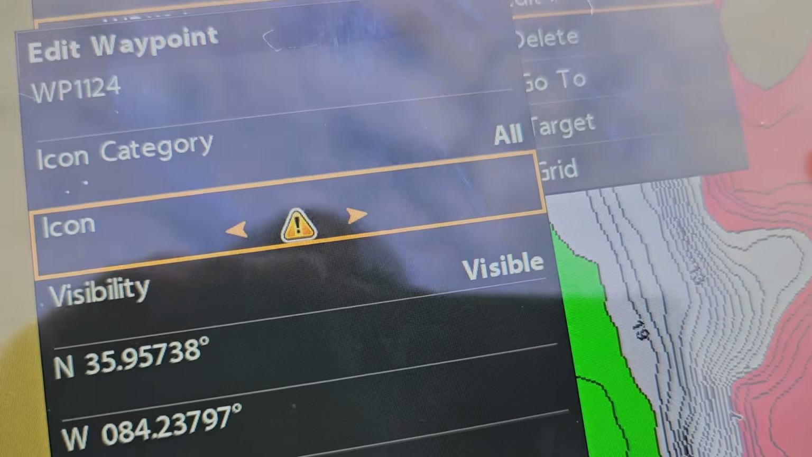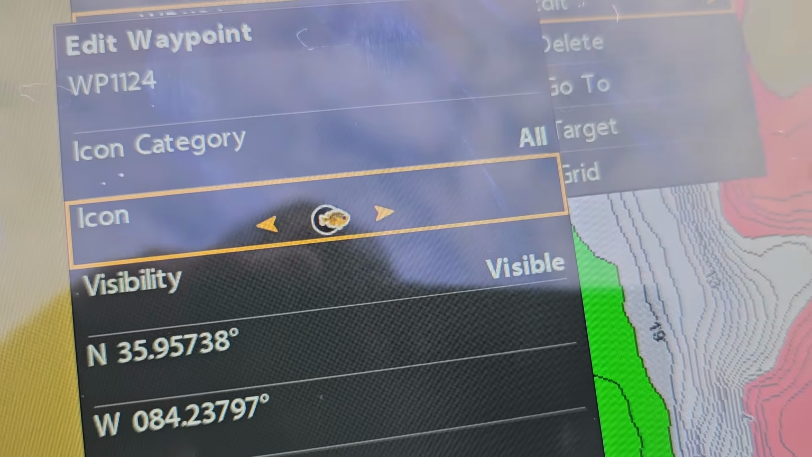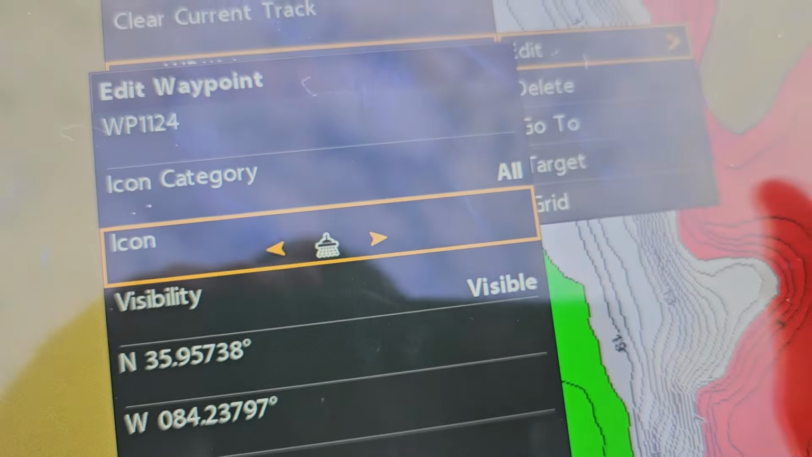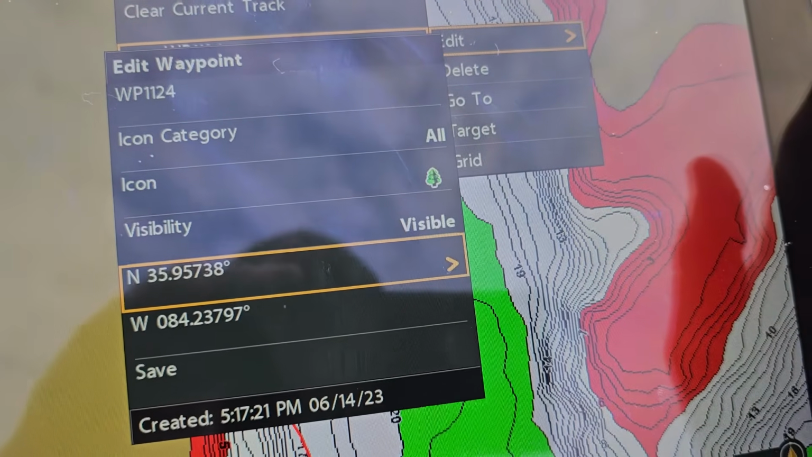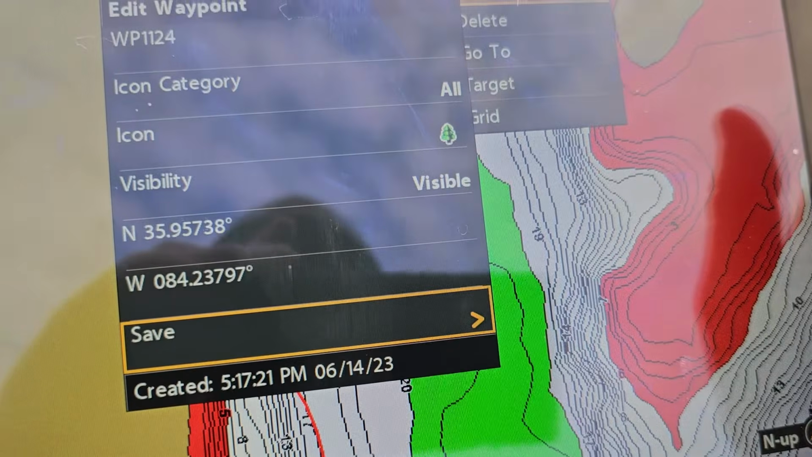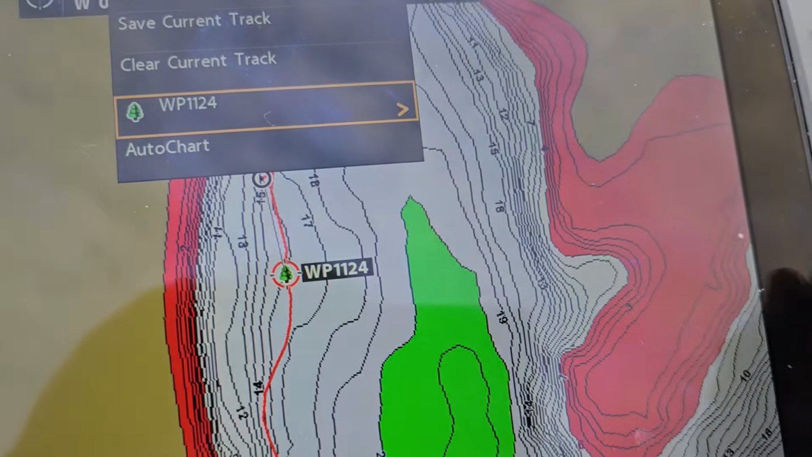Let's see if there's any other better looking ones. A rock pile, these are all just different types of fish. Okay. We're gonna make it that because that looks cool. We like that icon. Now we scroll down. You can see exactly where I'm at. I don't really care. You can probably catch crappie on that. Hit save. Boom. Now we know there's a tree there.